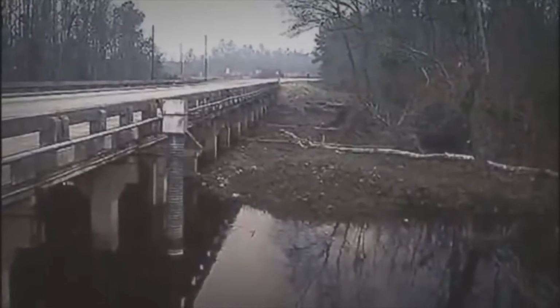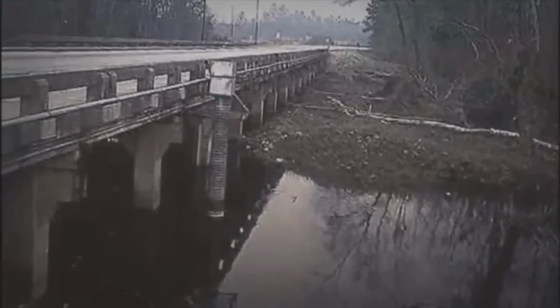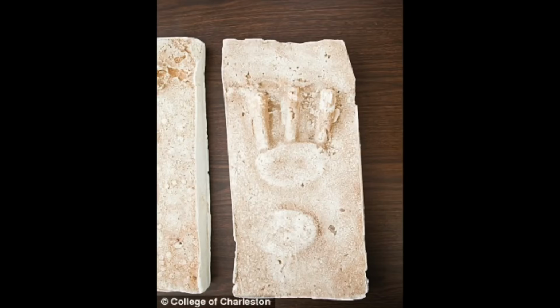Witness accounts flood in. Locals describing a 7-foot-tall greenish-brown creature stalking the back roads. They named it Lizard Man. Reports claim it ran at highway speeds, attacked multiple vehicles, terrified residents. The investigation leads to Scape Ore Swamp. Massive 3-toed footprints discovered in the mud.